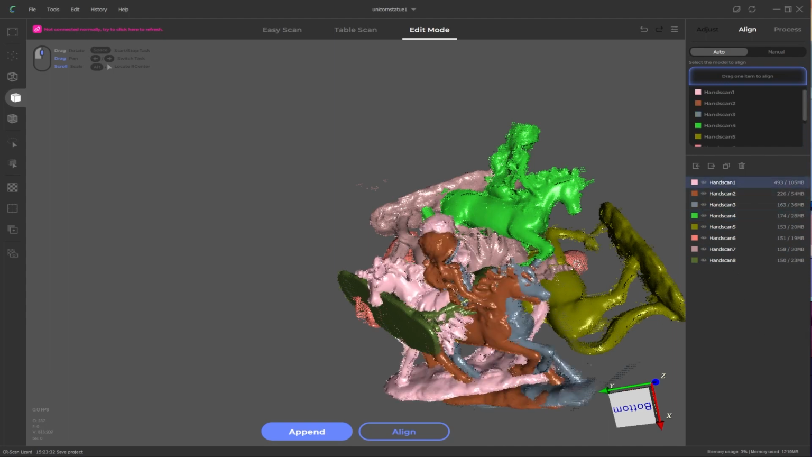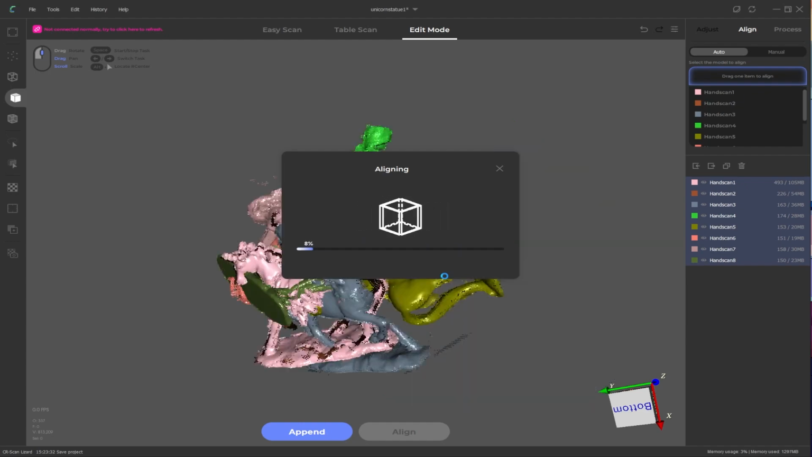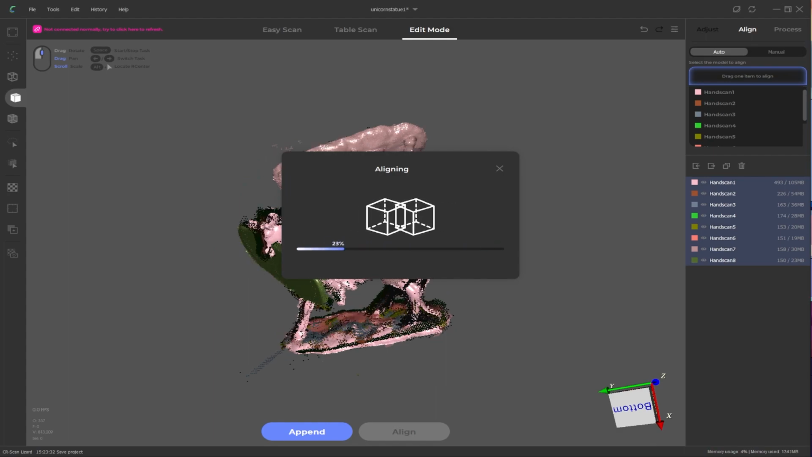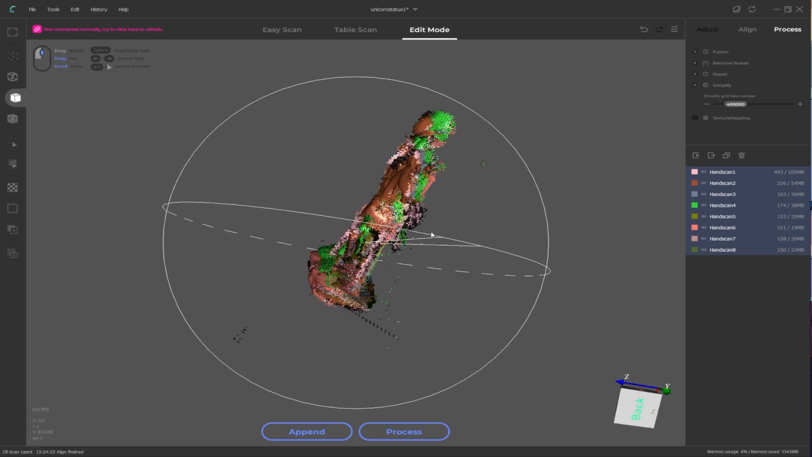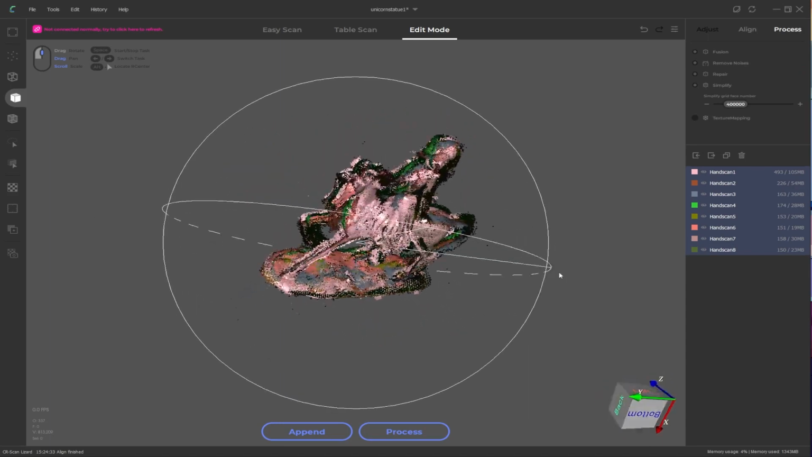We now need to align all the layers, so we'll try the auto alignment first. Making sure all our layers are selected, click on Align. Give it some time so it can complete the aligning process. Let's have a look at our results. So in this case it looks okay. I don't think this is going to give us the best results, but we'll see how we go.